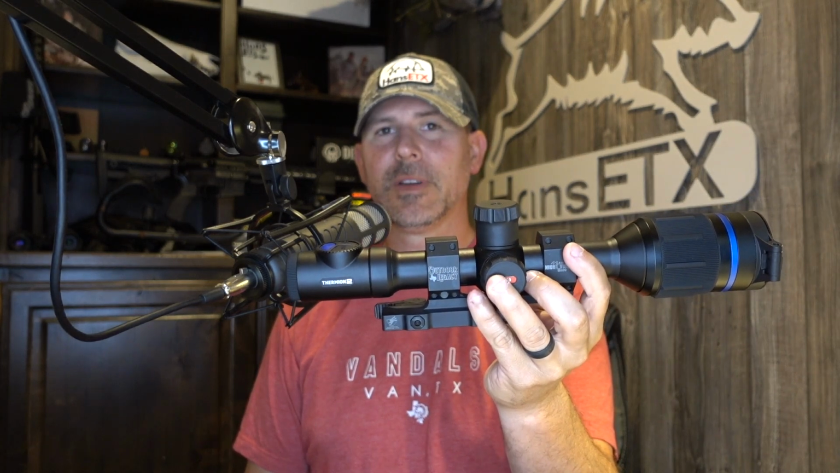A quick rundown of the differences between the regular XP50 and the Thermion 2 XP50: objective lens size, spring-loaded objective lens cap, and the new improved sub 25 NETD thermal sensor. So those are the differences. If that's what you came here for, that's it. That's all you need to know as far as the differences. Talking about ID range, and then we'll do a quick walk around.